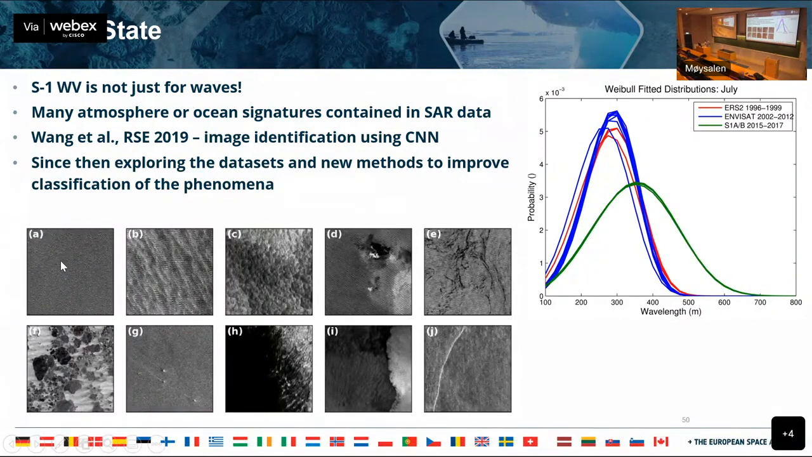This first one here is lack of atmospheric variability. So there's just really ocean waves across the scene. You see no large scale structure. And just to remind everyone, these are 20 by 20 kilometer imagery.